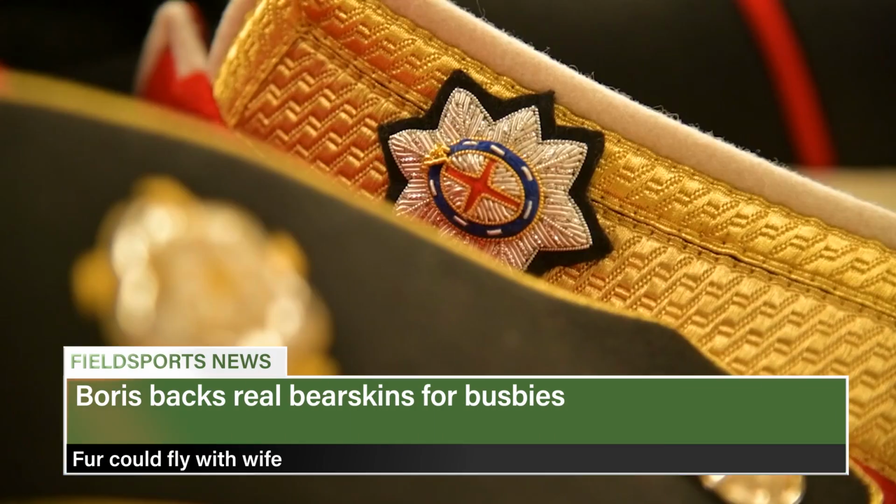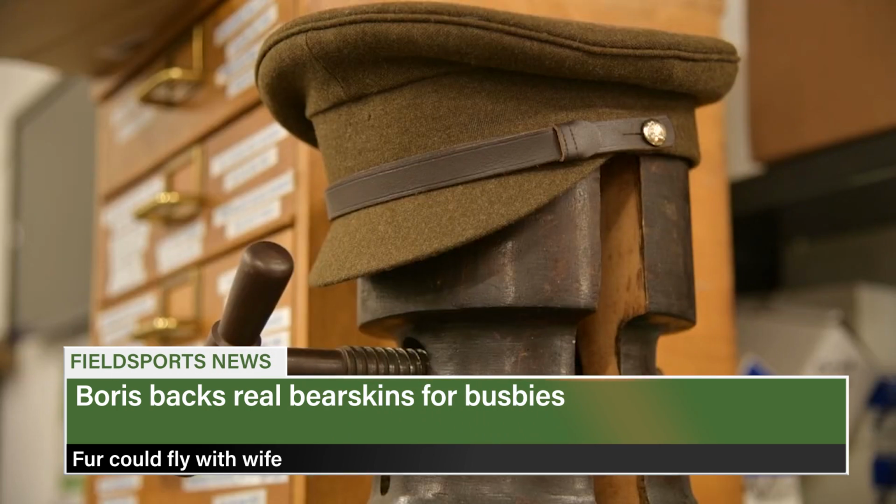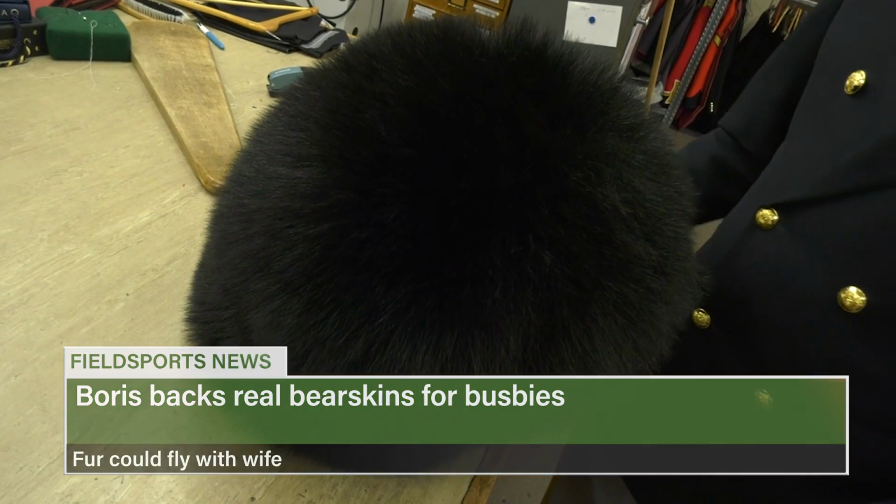Boris Johnson is supporting the continuing use of real bearskin for the caps worn by the Queen's Guard. The Ministry of Defence has rejected the idea of replacing the Canadian pelt with fake fur, developed by anti-fur group PETA.